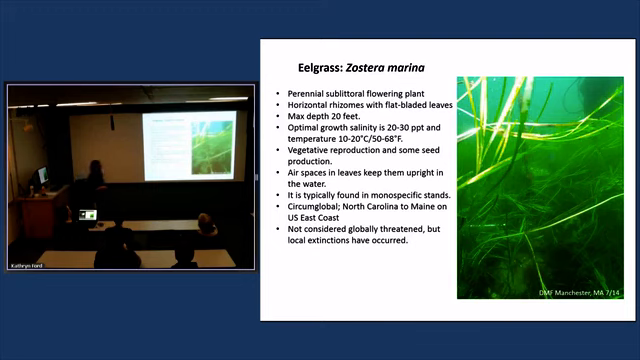It also produces seeds, and it has air spaces in the leaves to keep it upright. It's very acoustically visible. It is typically found in monospecific stands, which is great because it's so acoustically visible, and as long as it's monospecific, we can get good estimates of the aerial coverage of this particular plant. We do have some trouble with algae, but I'll get to that later.